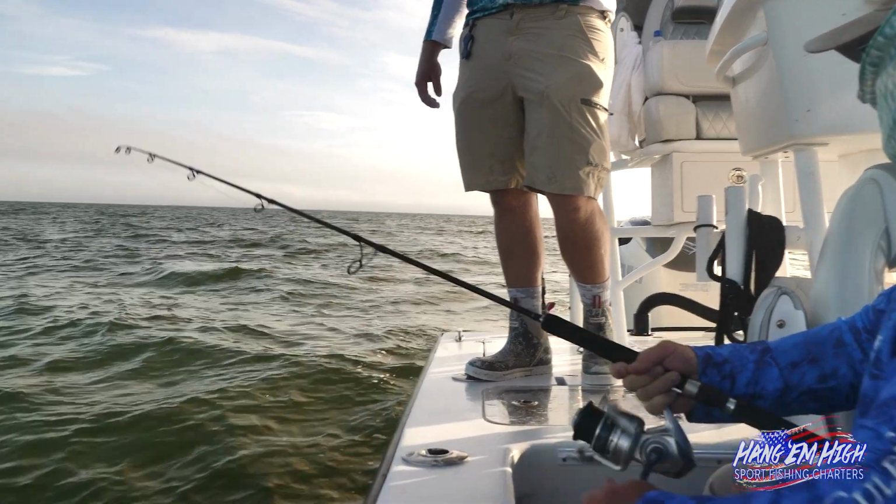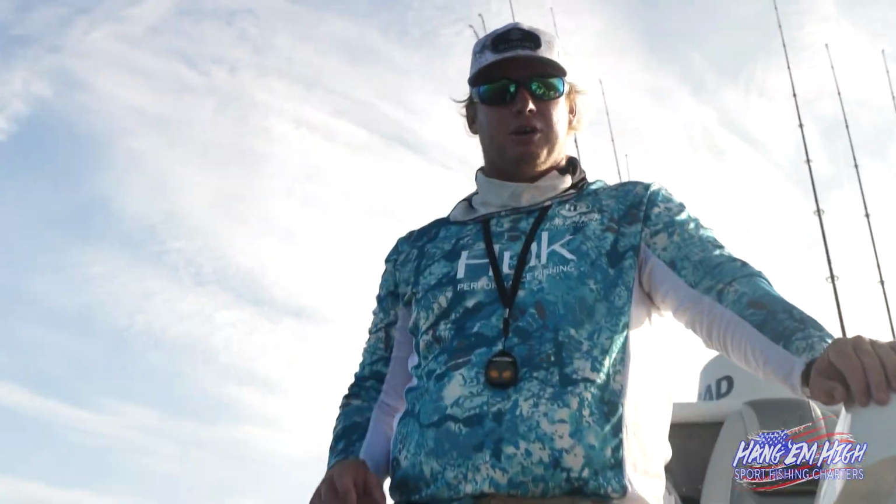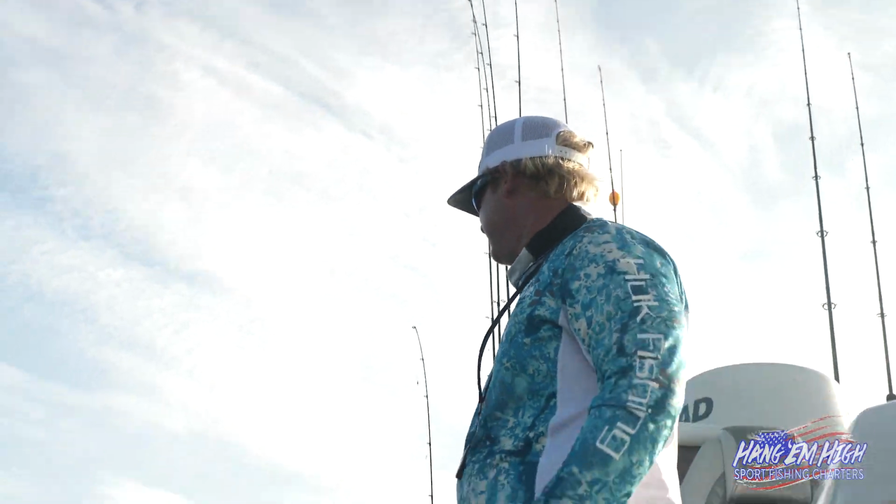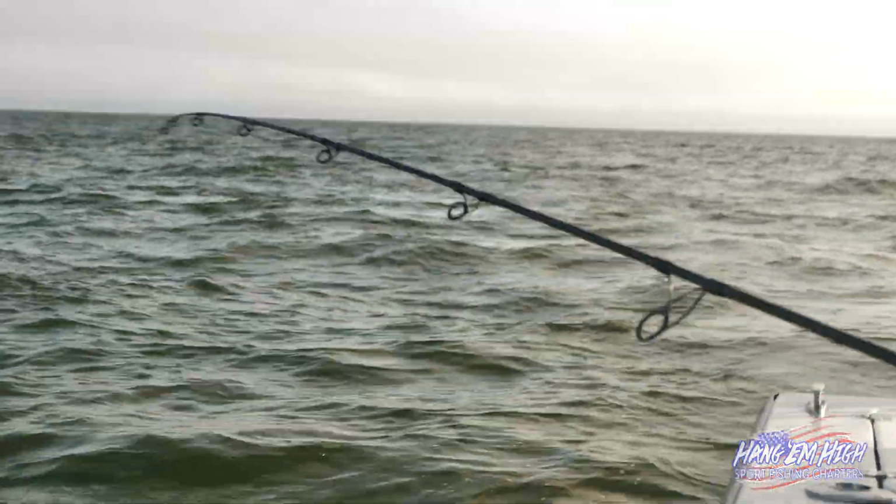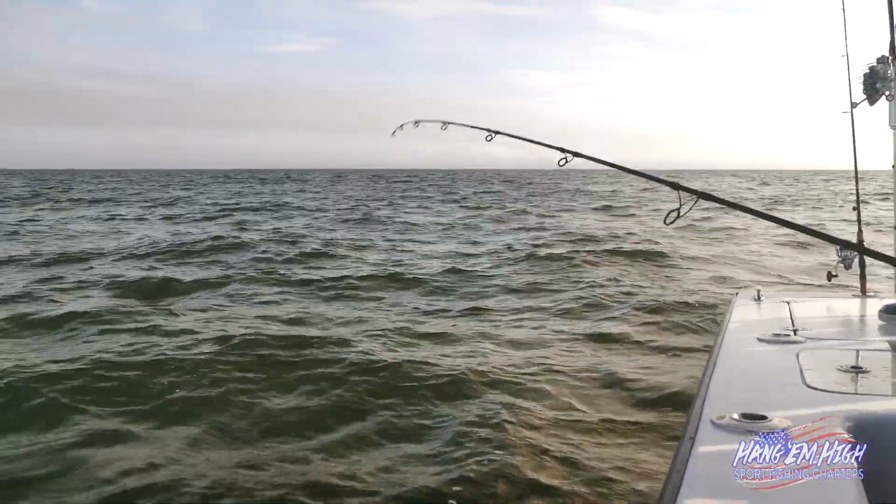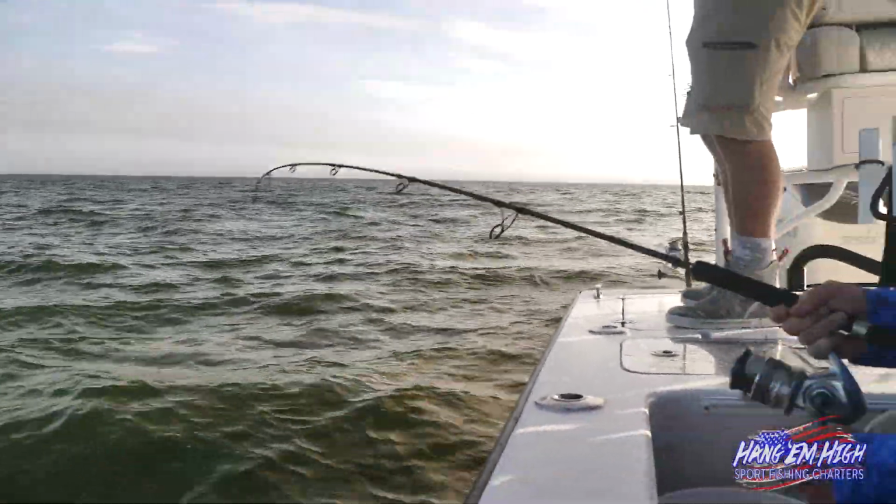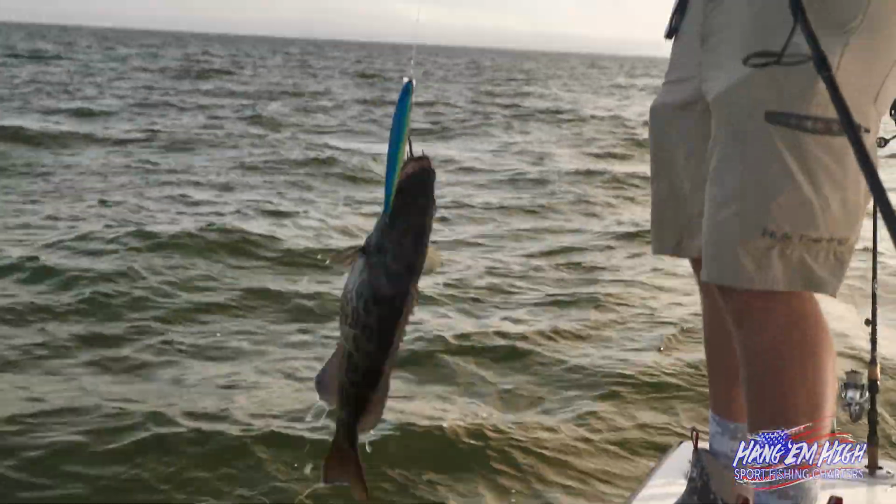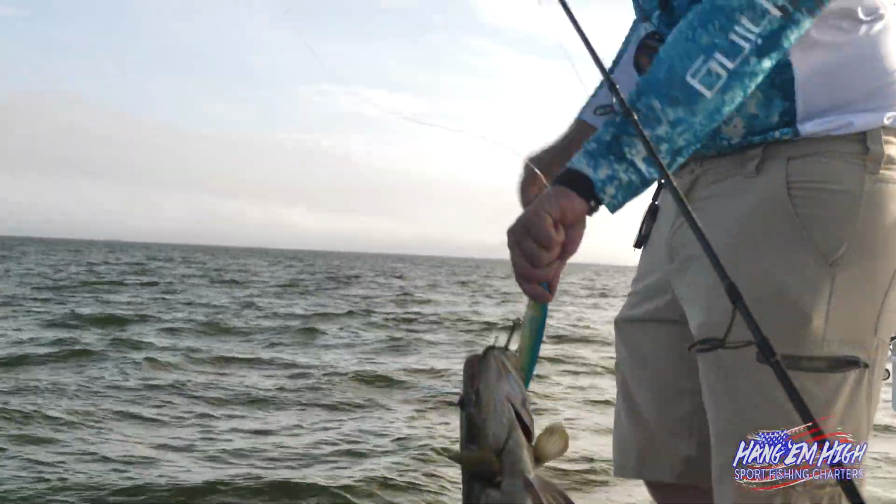Just like that, we pulled those lures about 500 feet over a small little ledge, and got a bite from a short fish. Is there a rock pile right here to your left? No, it's not. And that is on the Dorado F-Mag 18.